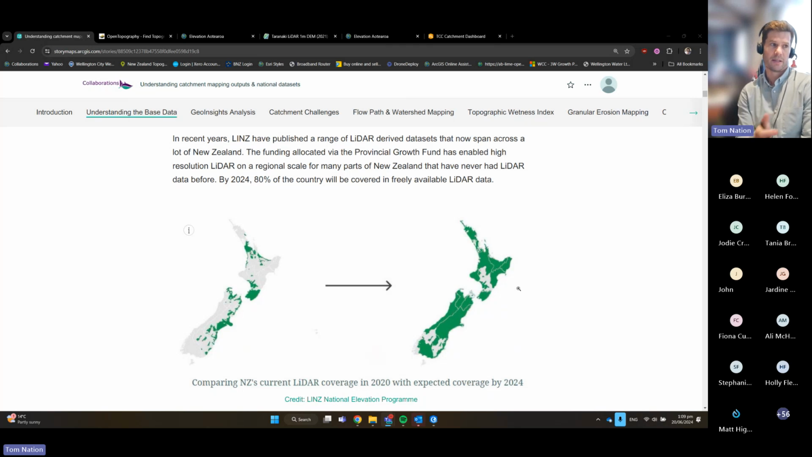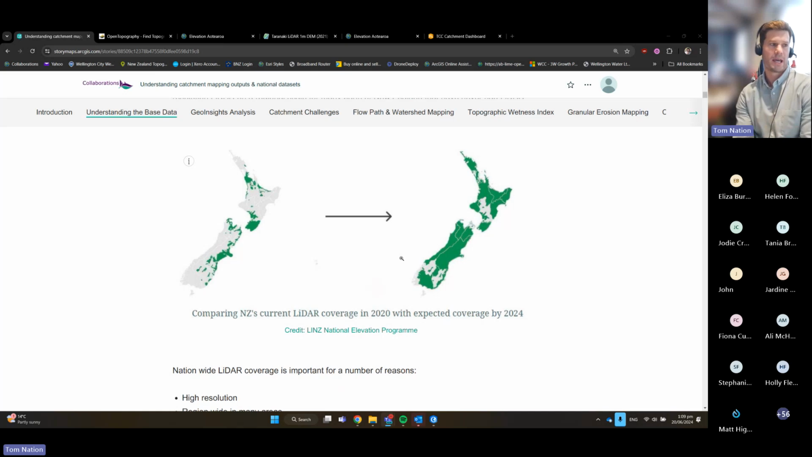This has come through some of the funding allocated via the Provincial Growth Fund. But all of a sudden, it feels like 80% of the country will be covered in this information really rapidly. And I think that's why we've been seeing in recent years the term LiDAR or associated outputs thrown around a lot more. I wanted to recognize that this is a reason why this is becoming more of a buzzword, and why we're seeing more and more analysis coming out using this data.